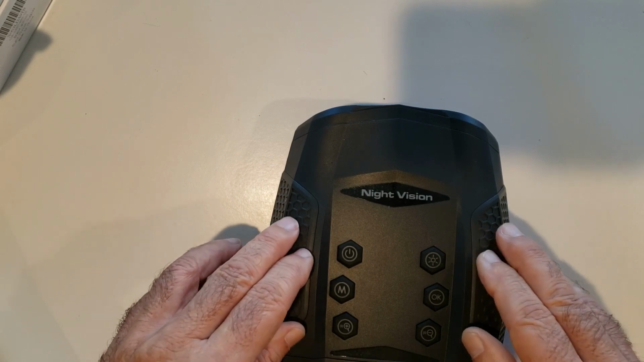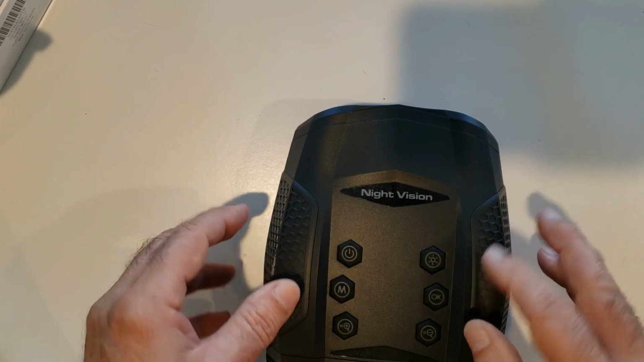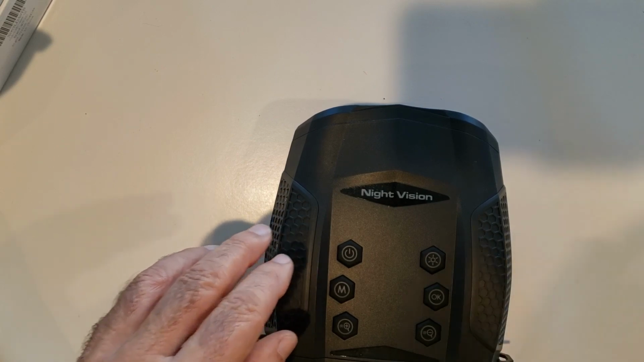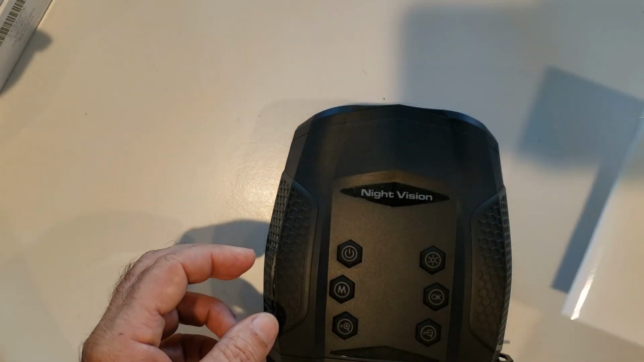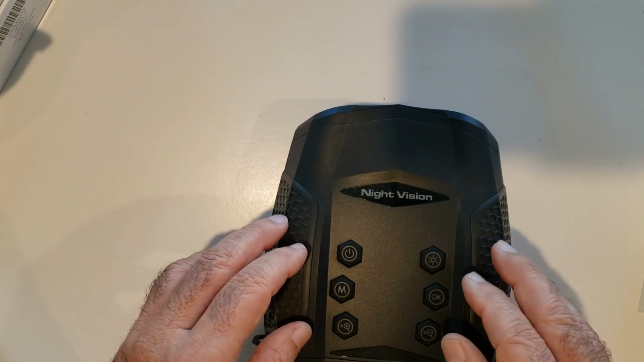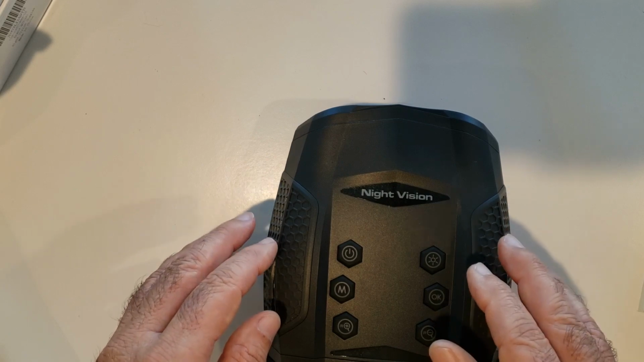There are 12 languages that are used in the menu on here, so you can select, but the user manual itself is just in 2 languages over here. It's a little sparse, so you'll be doing a little bit of experimenting on this yourself. So let's get into a demonstration of some of the video that this will do. It's an amazing night video, but I'll explain that a bit later.